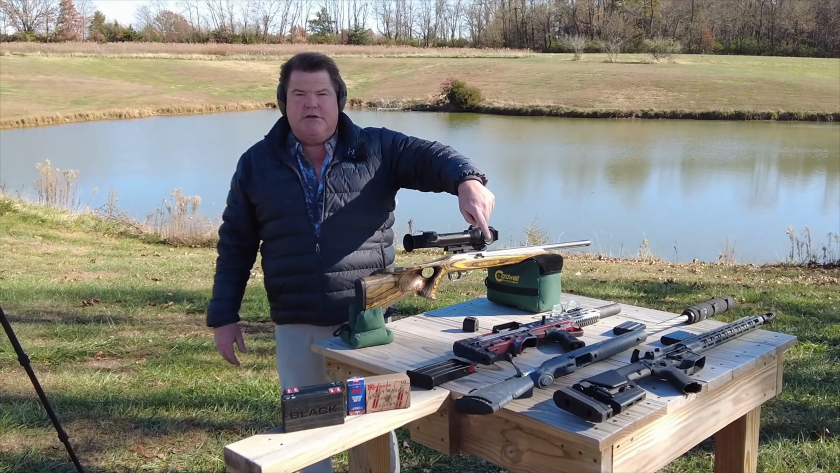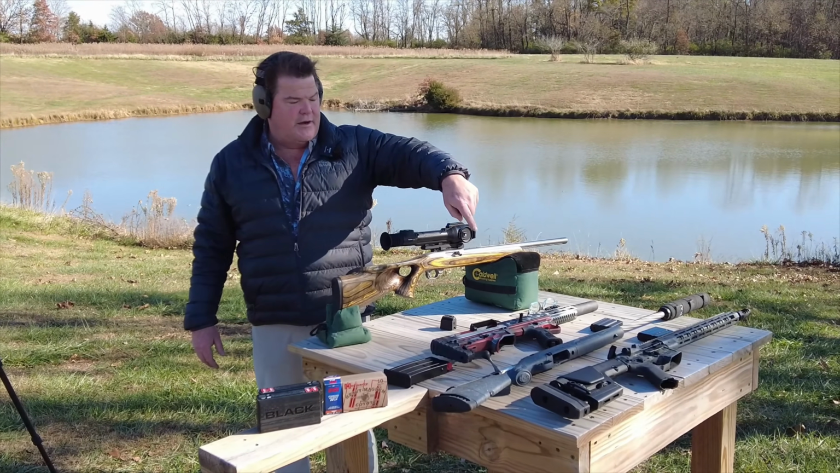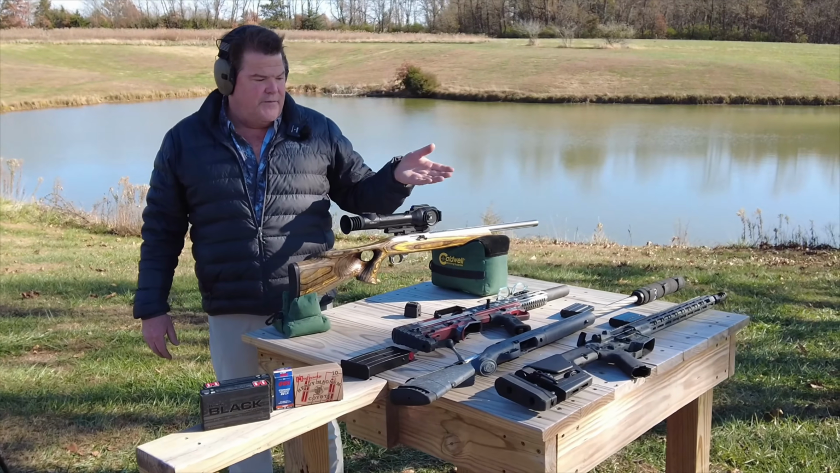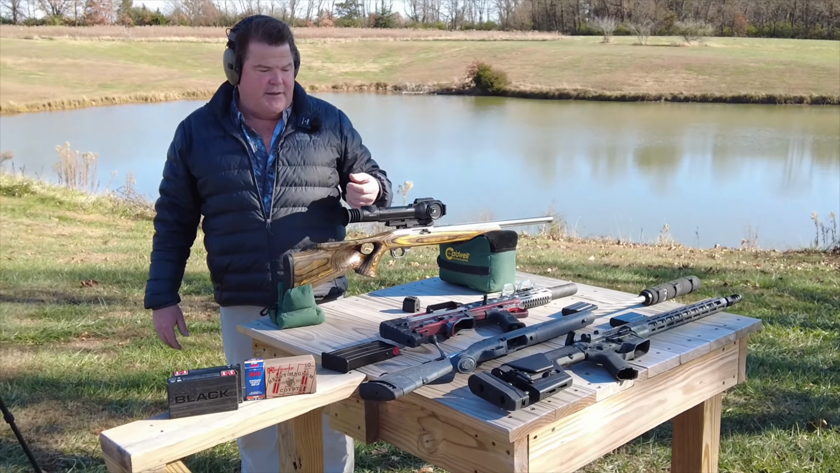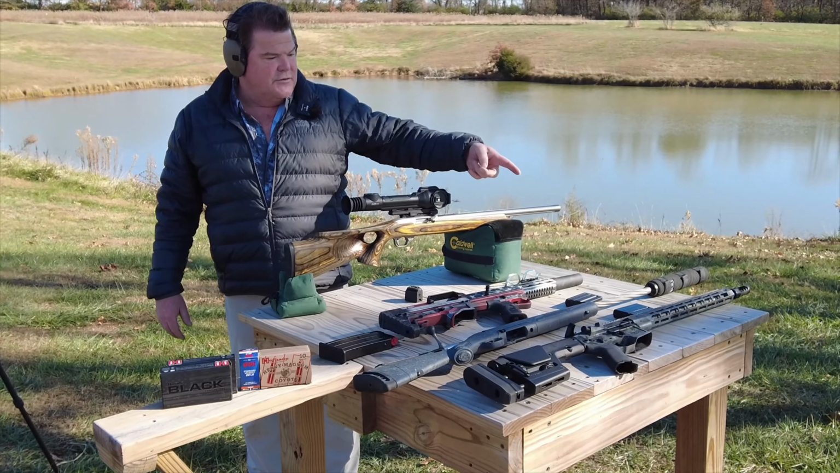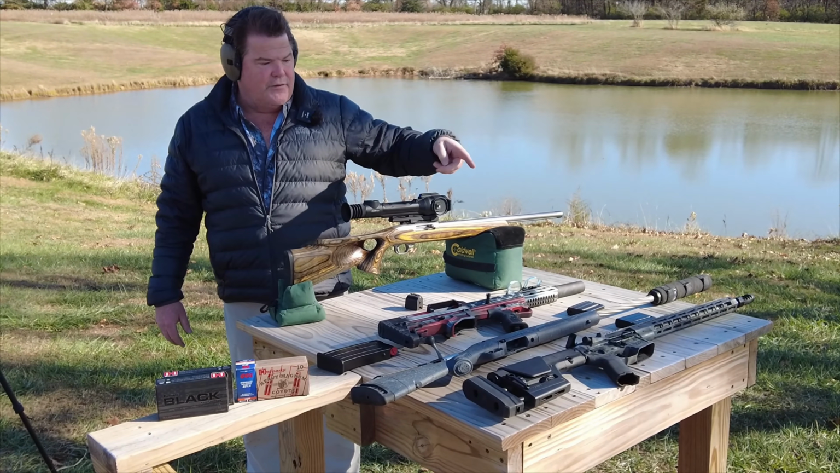That next gun is a Ruger Gen 2 American in 6mm ARC, straight off the shelf. I bought it at Bass Pro. I haven't done anything to it. That's just the way it came. I've got my SilencerCo Banish 30 up there on the front of it.